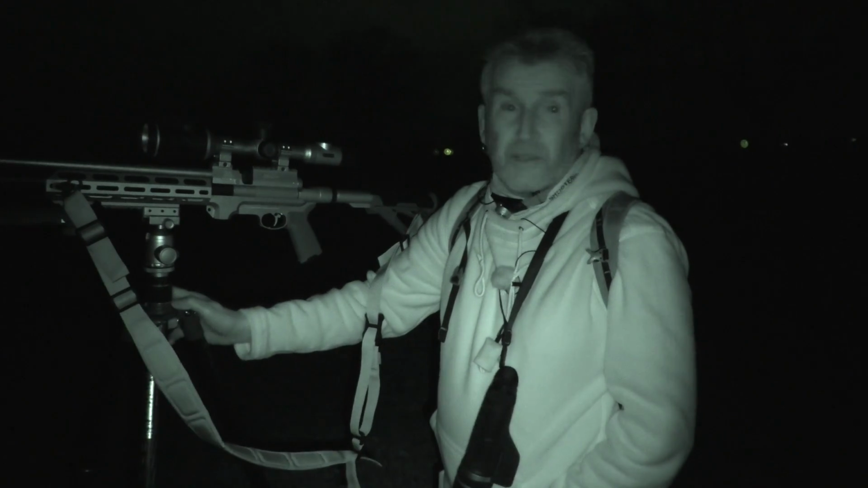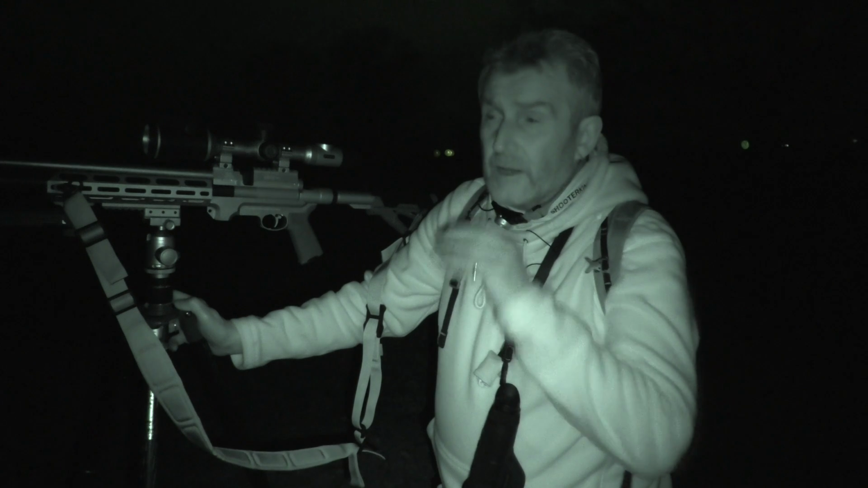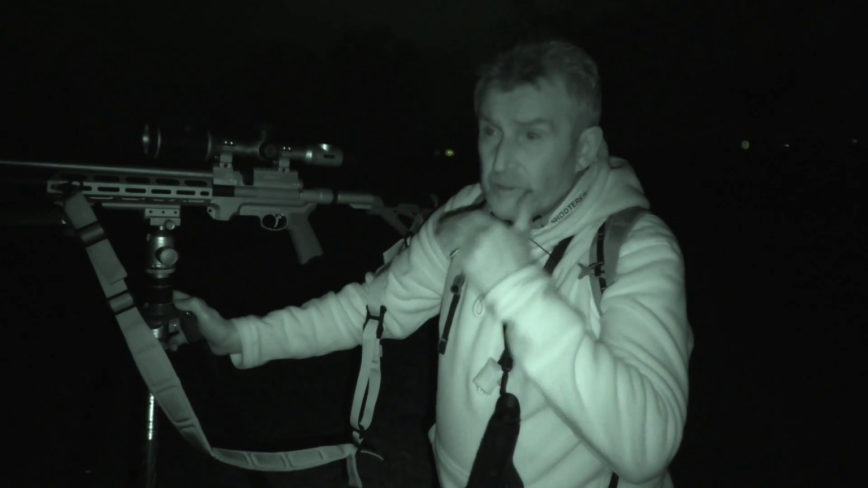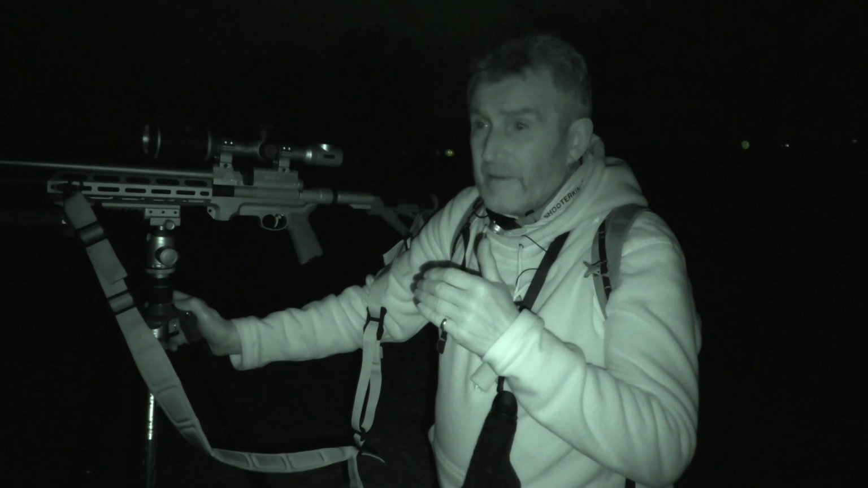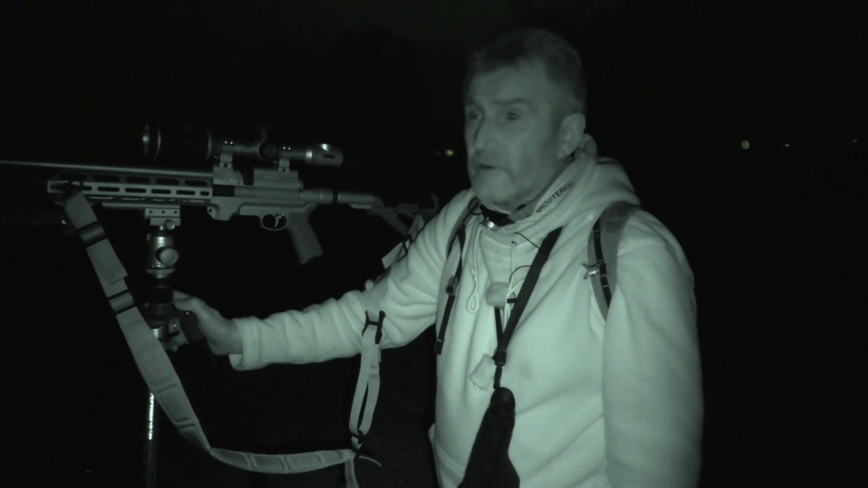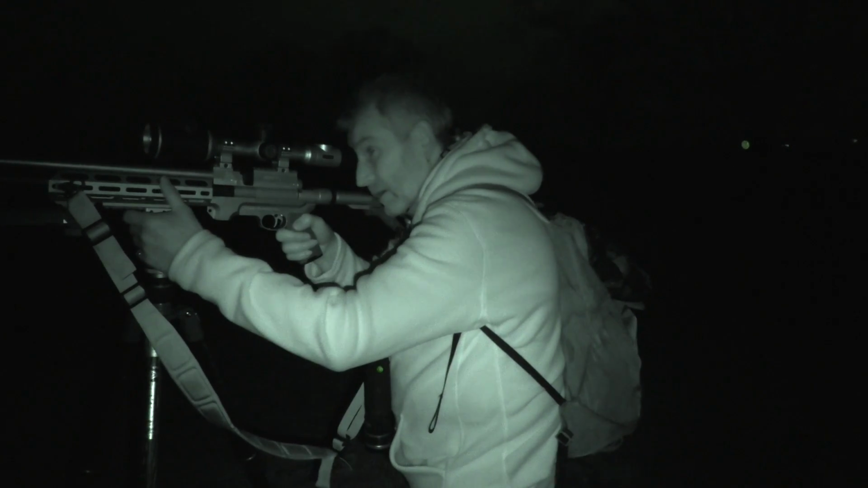Right, as you can see from the thermal footage from earlier, there were too many branches in the way for the shot. So we've managed to work our way around, get past those branches. I'm under the side now. The wind's in the right direction. There's only one rabbit left out of the two or three that were sat there before. So we're having this.